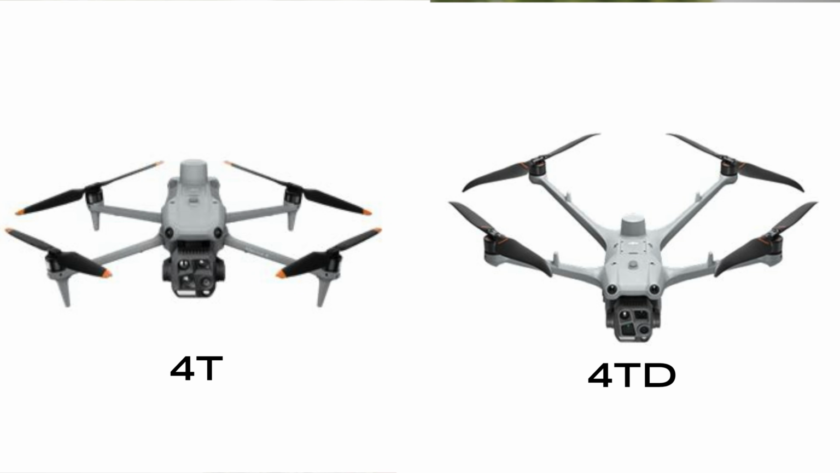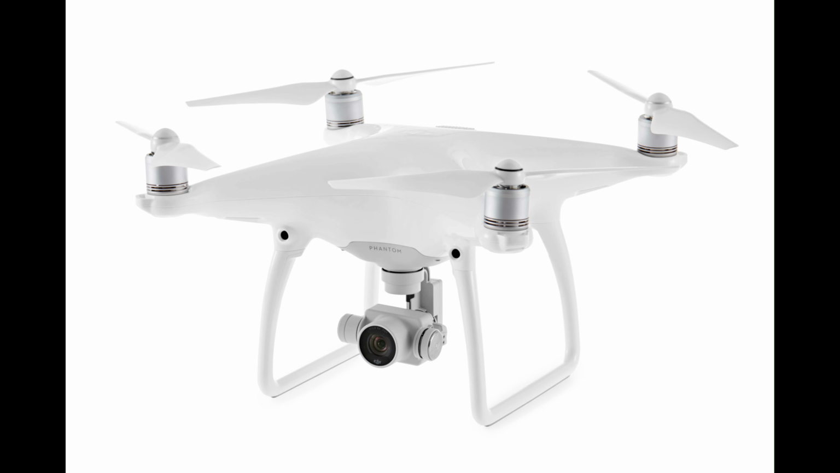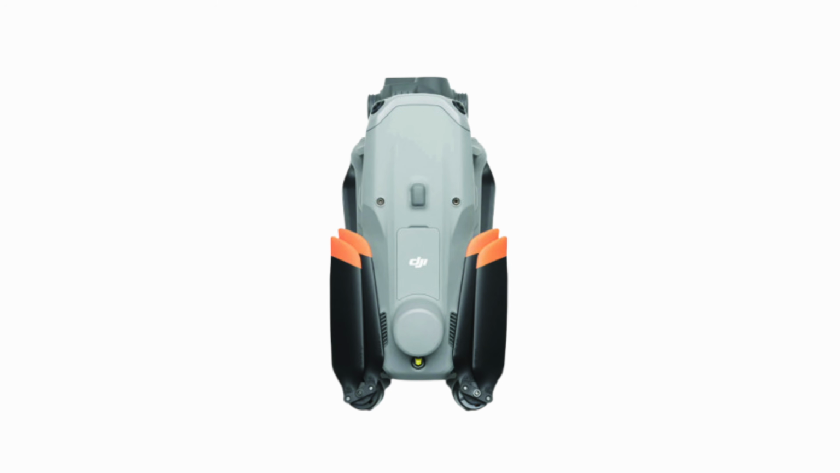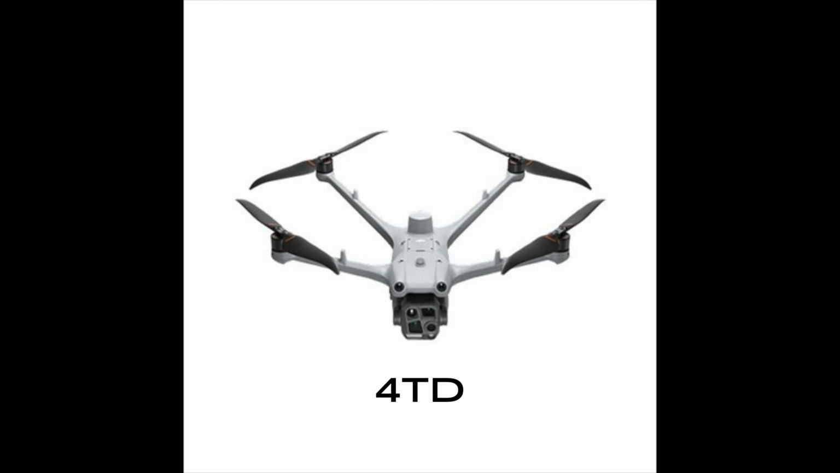Another difference is the Matrice 4TD does not fold up like the Matrice 4T. So a long time ago when DJI had the Phantom 4 as the most recent one, it did not fold up. They came to the Mavic series and they started doing them so they could fold. It was kind of convenient. It's going to fit in a smaller box. So kind of a cool thing. The Matrice 4T does fold up just like the Mavics did, but the Matrice 4TD does not fold. So that footprint, what you see is what you get. It is not going to fold up, but like I said, there is a case for it, so you'll have that as well.